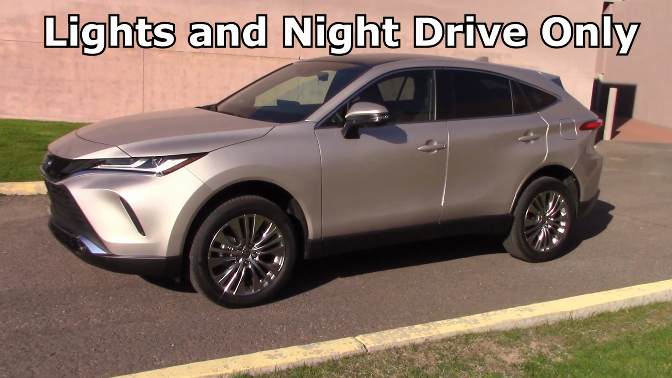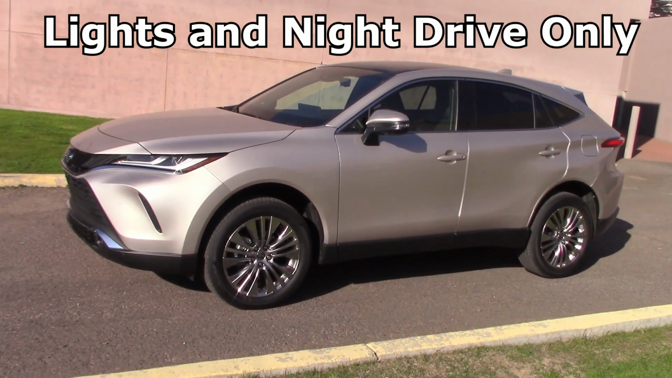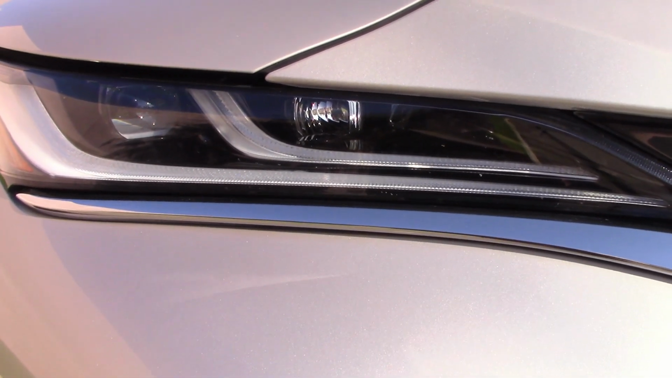Toyota sent us a Venza hybrid SUV to drive. We're going to take this out and do a night drive and headlight test. And let's see what we got here. Looks like we have 2 bulbs each side.